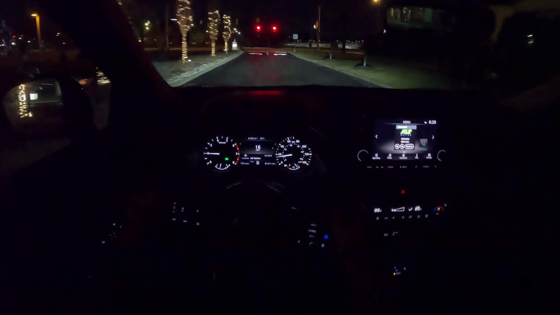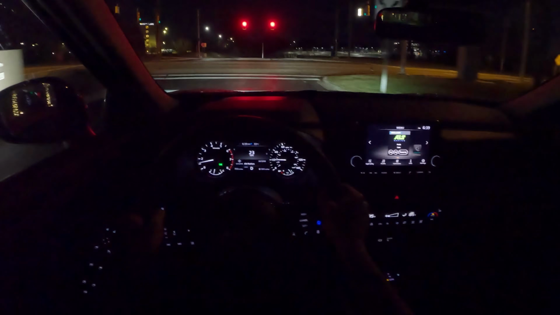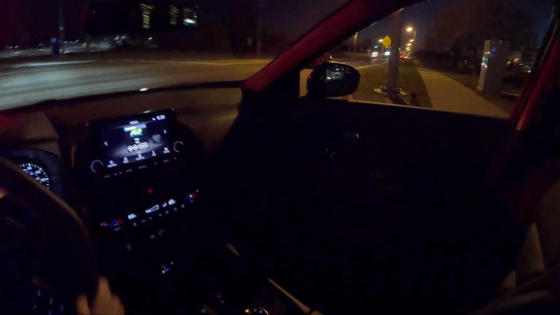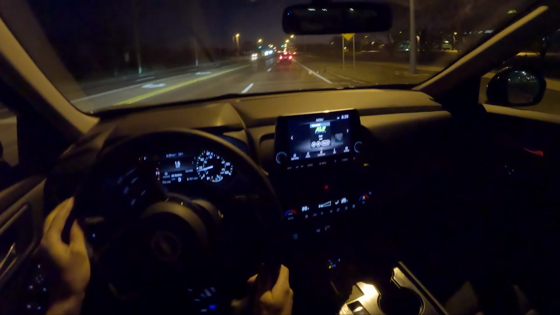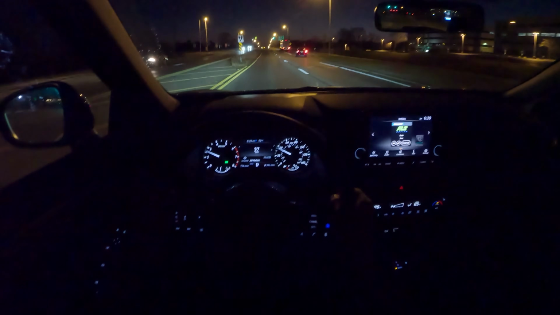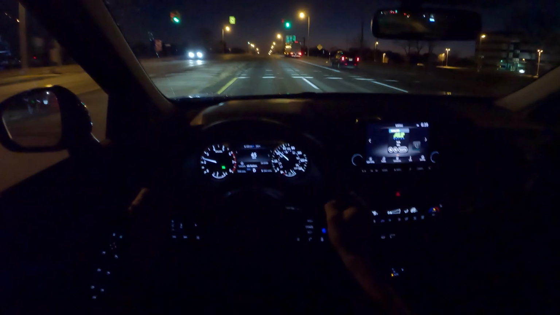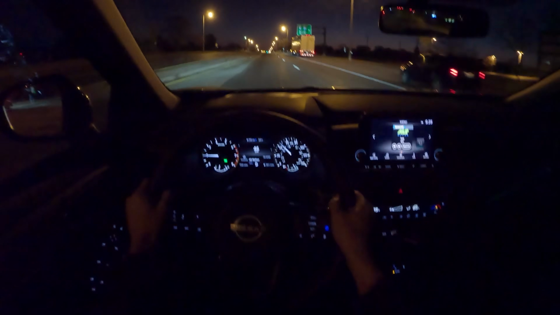I'd say headlight performance is about average for cars these days. Illuminates the road pretty well ahead of you, no complaints, but definitely not an exceptional set of lights up there. I do like the way this 3-cylinder sounds. It's kind of throaty. Does its best impression of a GTR or a VQ engine.